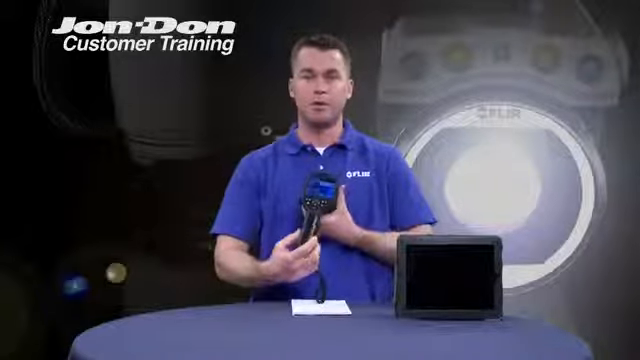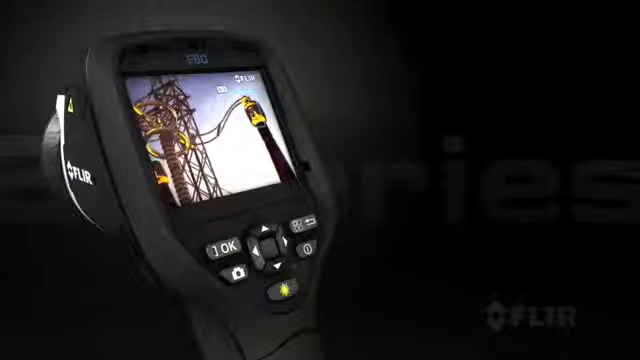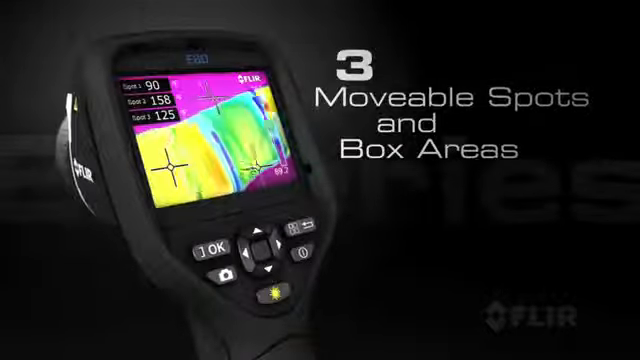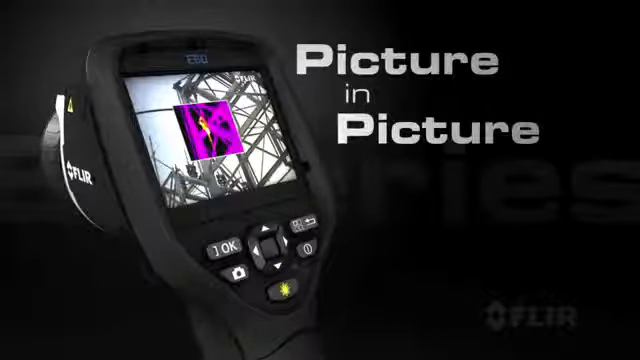Most of the E-Series cameras are equipped with the capability to save not only an infrared image, but also a high-resolution visual image. It's 3 megapixel. So with their one camera, they can save both their infrared and their visual. In addition to that, they can overlay the infrared over the visual in what's called a picture-in-picture or fusion capability.